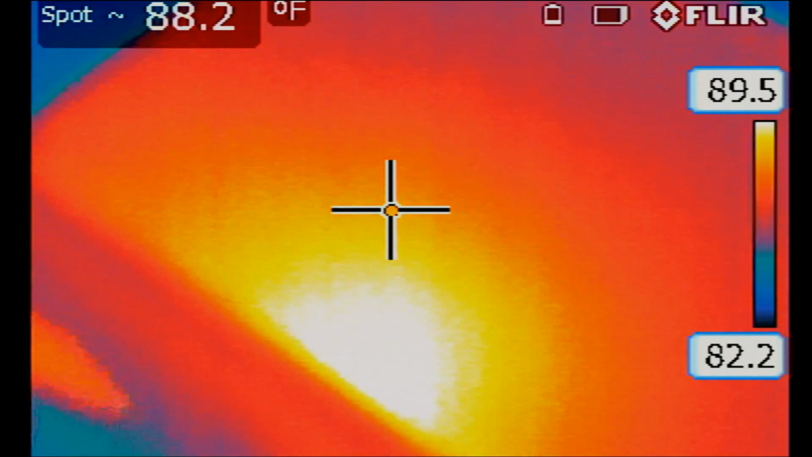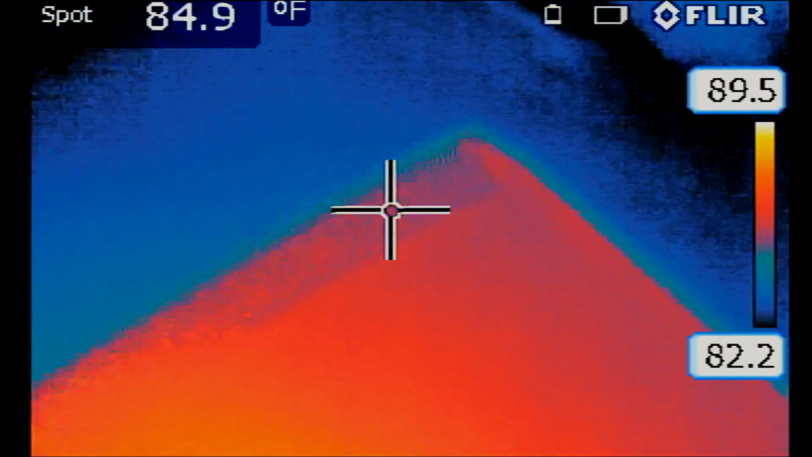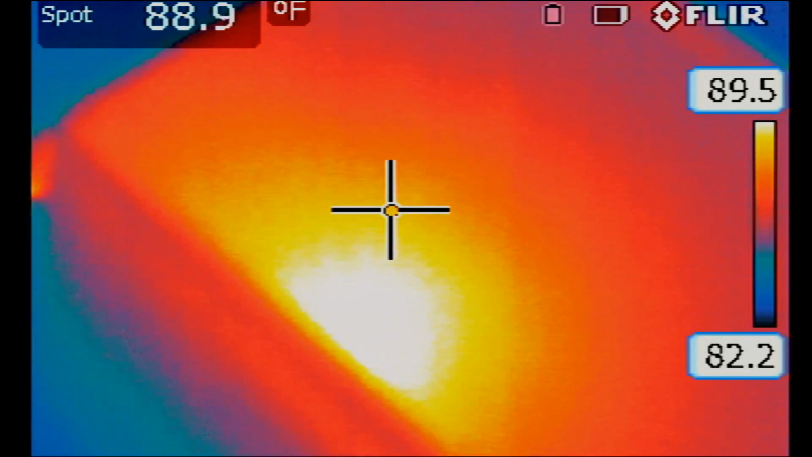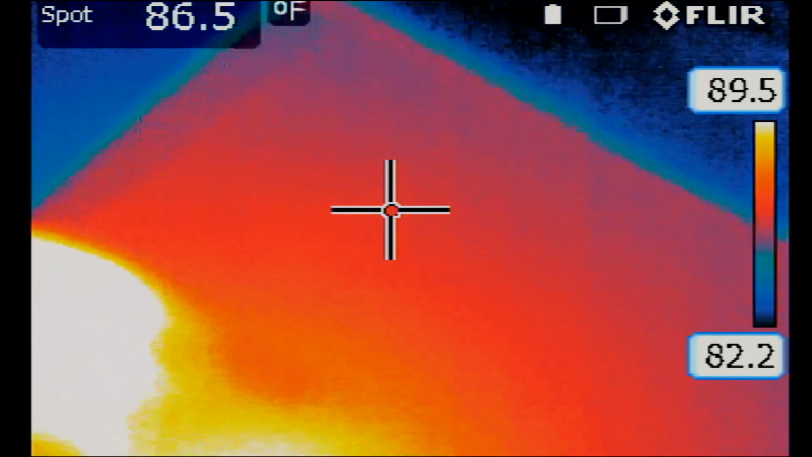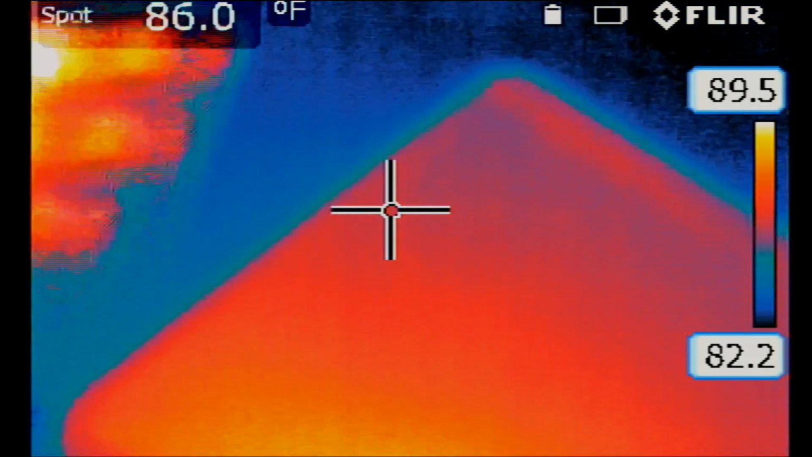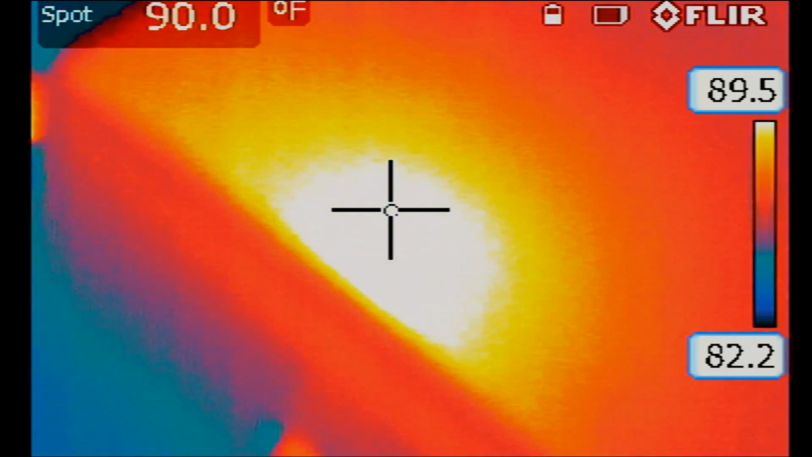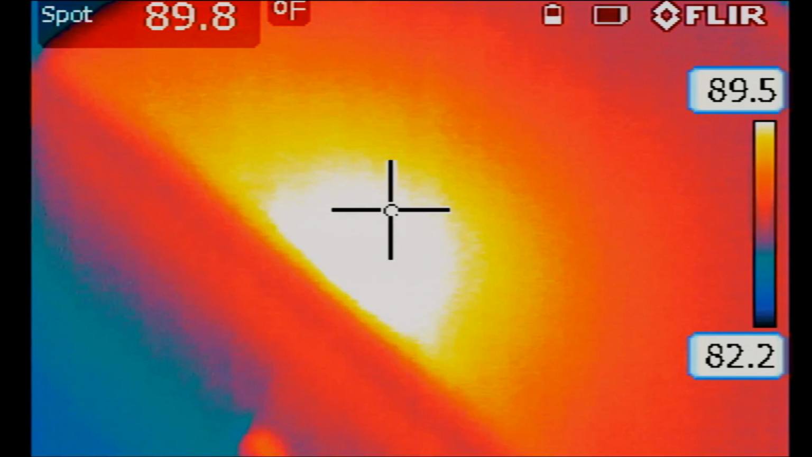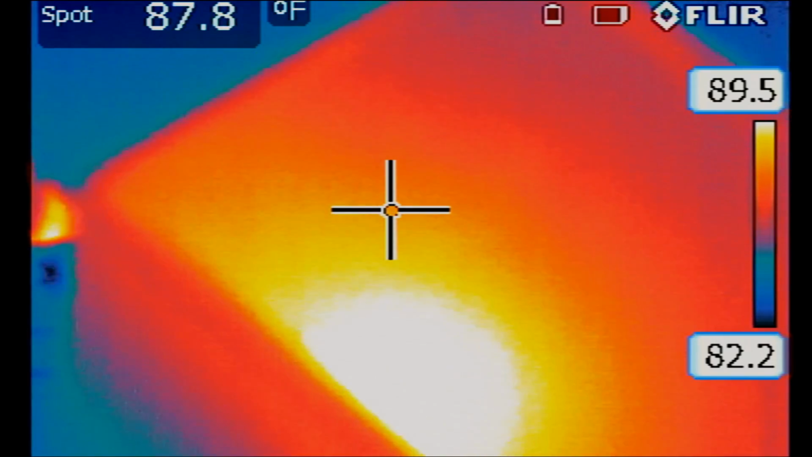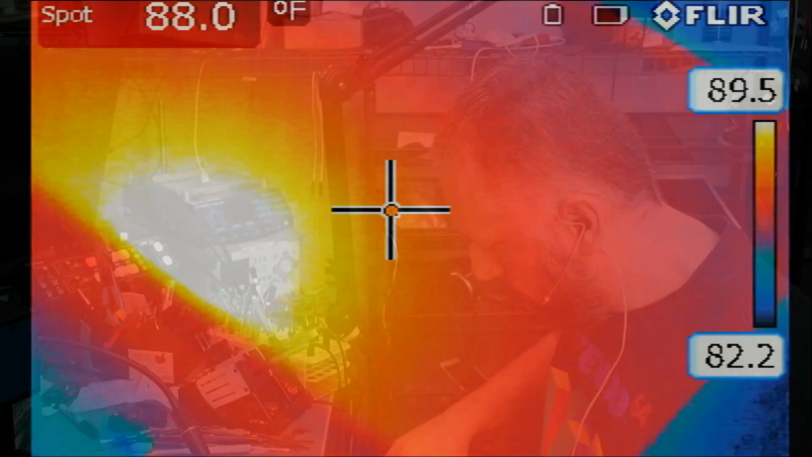So look at this. We have a huge heat spot here. A little bit of heat here. And the rest of the case does not look like it's absorbing any heat. Maybe when the laptop gets hotter, heat is going to spread out more. The back casing may be doing some cooling, but is it enough cooling? So this heat spot here is measuring 90 degrees Fahrenheit. And we are doing absolutely nothing on the laptop. We just have it on and we are not utilizing any programs or the processor.